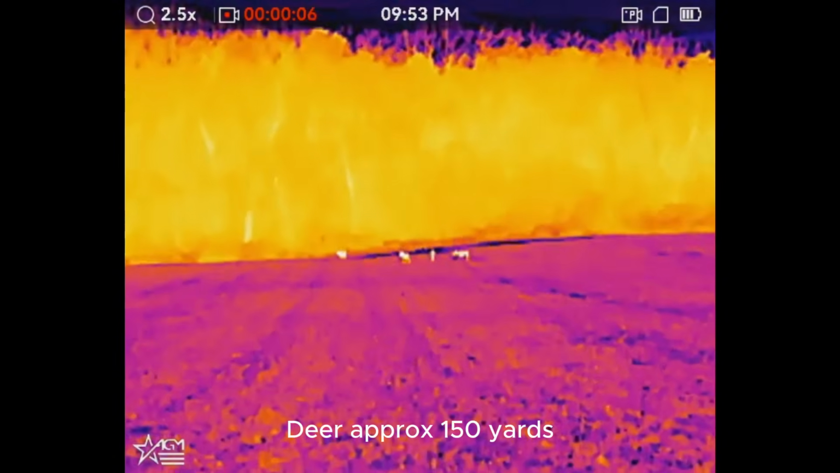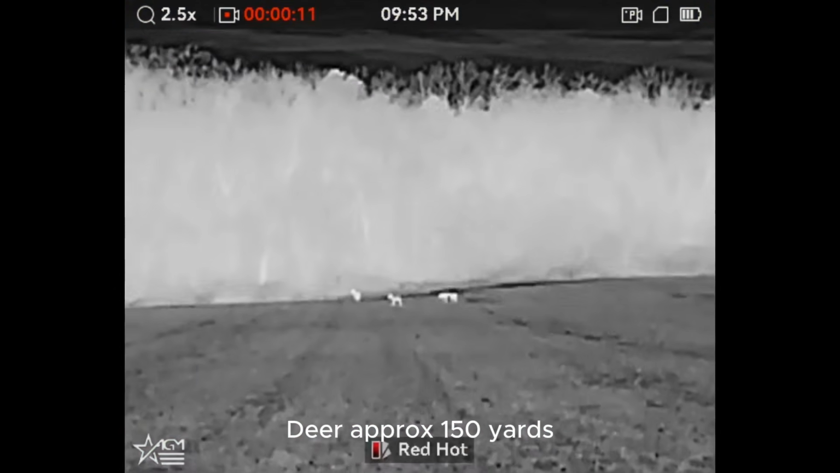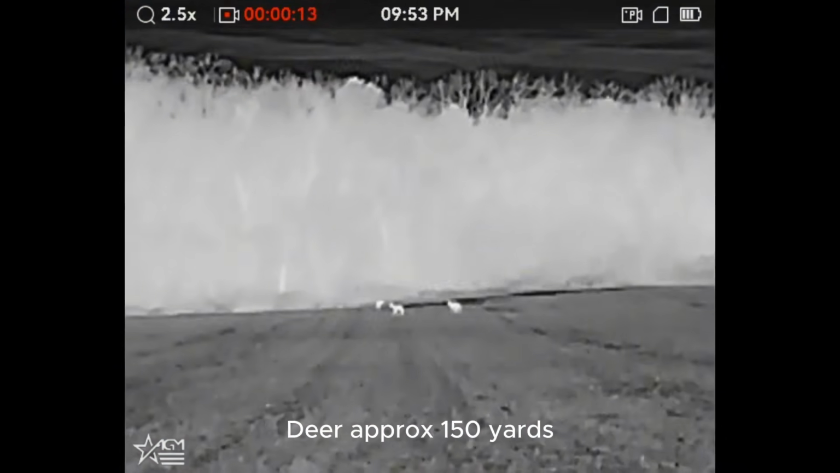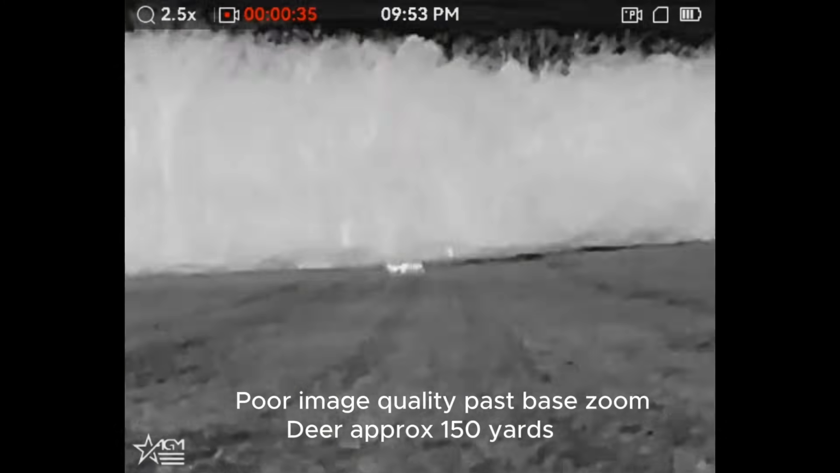To be fair to AGM, they don't market it as a long-range device. It literally says on the website for close range hunting. For me personally, I'd be more satisfied with a device with a wider range of effectiveness, even if it means significantly more cost. For the rest of the footage, I'll put up text stating the approximate distances, and I'll chime in at the end with my final thoughts.